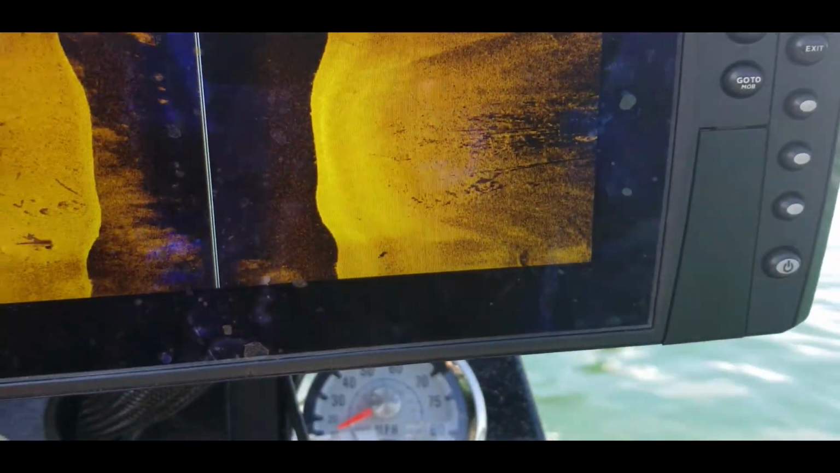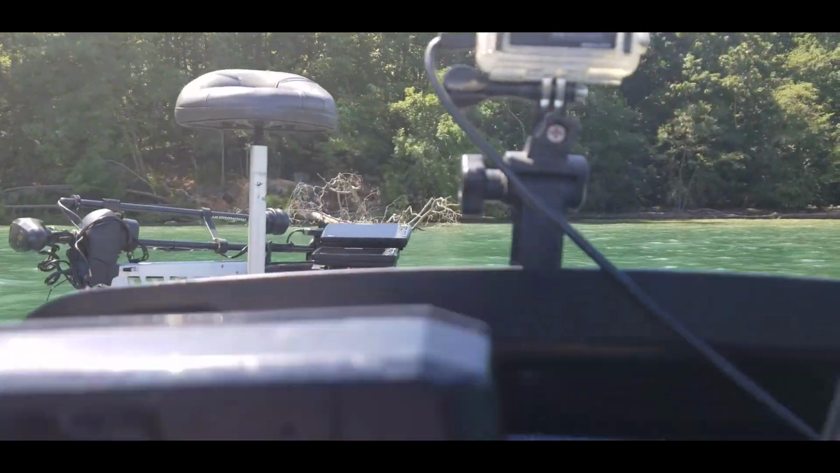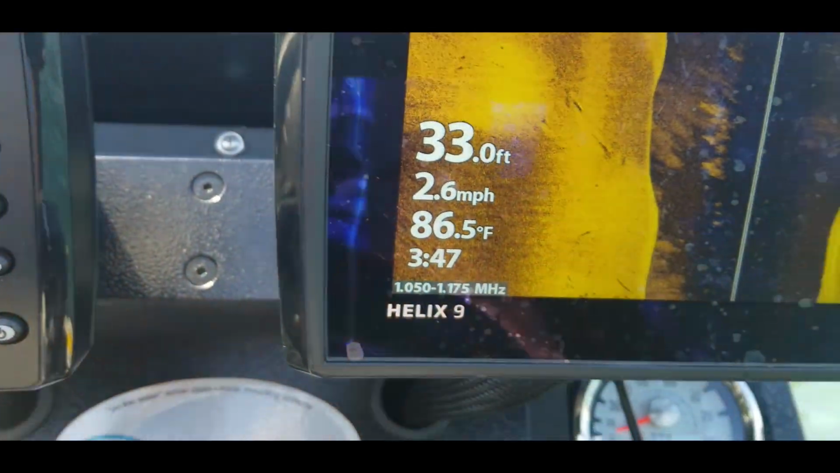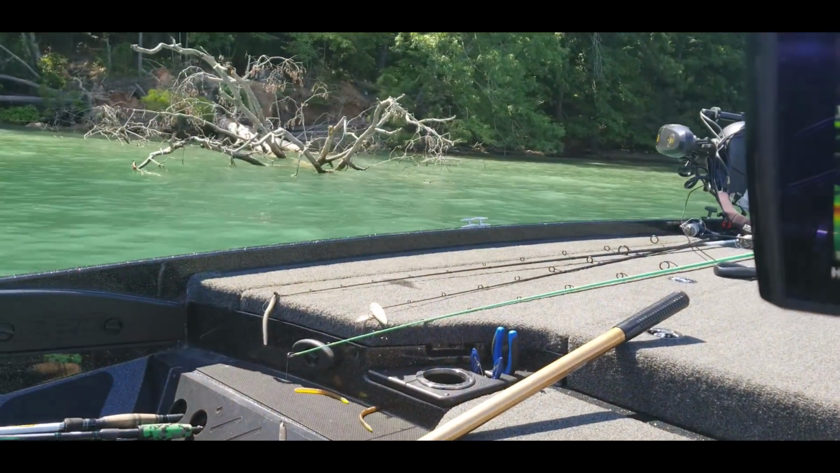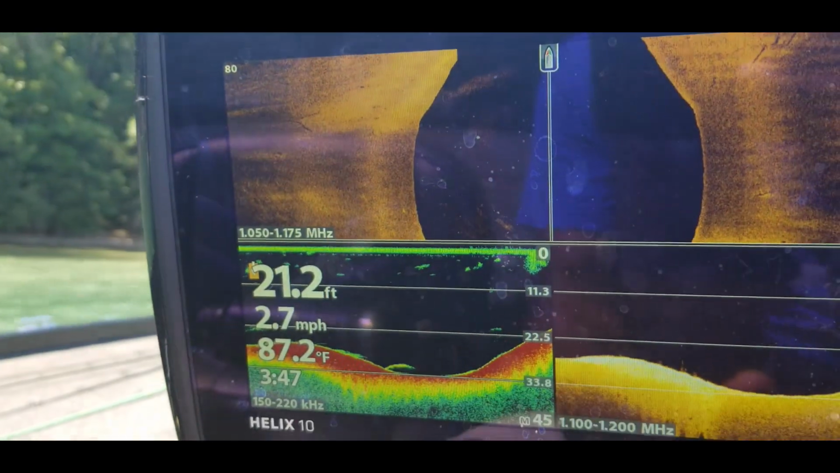Actually, it's already passed over there because I don't have it on full side scan. But I'm heading towards this laydown one more time. You can see it up there. And there's a ditch. So pretty much this area right here is a ditch that's coming out into the water. And your electronics is pretty much showing you that that ditch is there whenever you run across it. All right, so there's this laydown, guys. We're going across that, and it's going to come up here on my side scan in just a second.